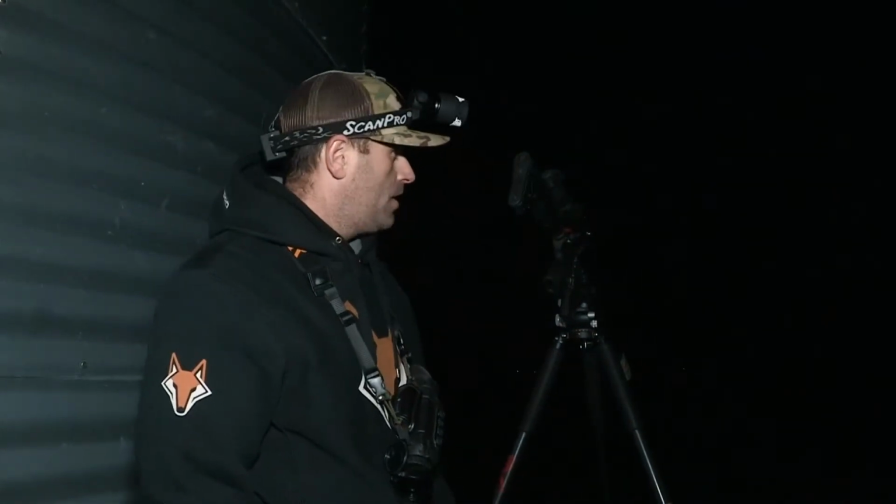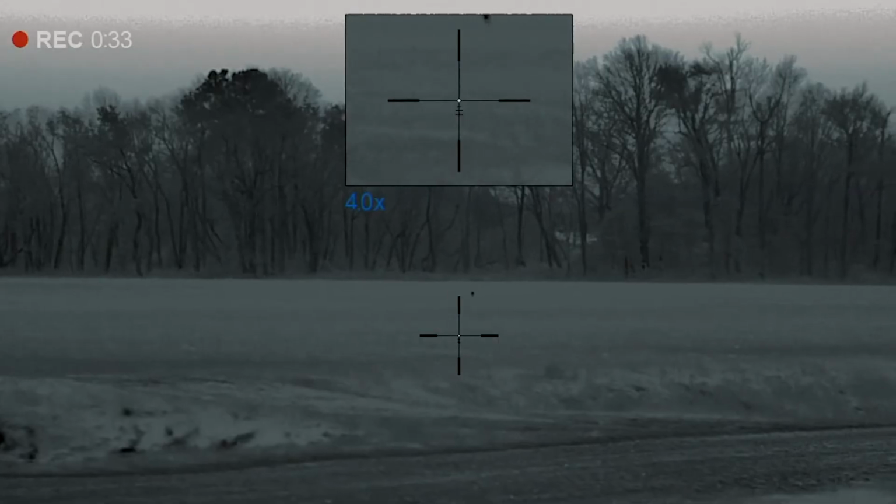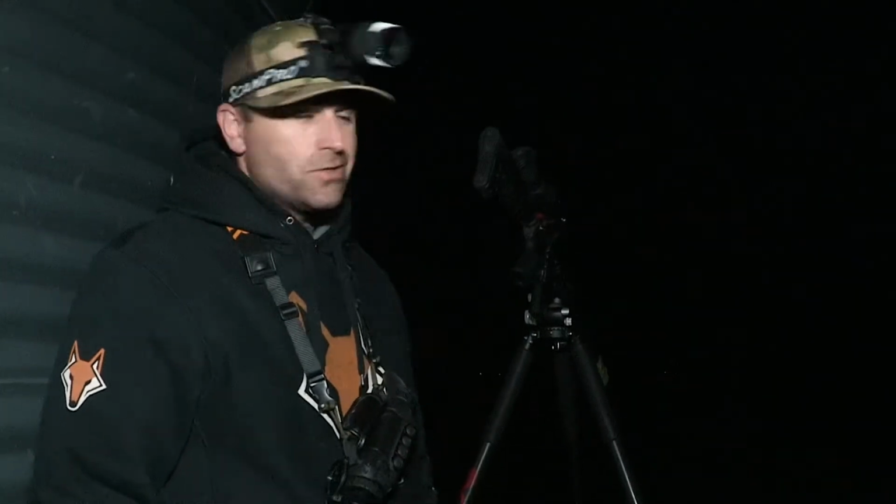As soon as Jeremy turned on that call, baby cottontail, that thing came leaping, bouncing the whole way in. He's probably about 80 yards or so. He stopped and Dustin said to go ahead and kill him. It was one of the neatest responses that I've ever seen. It was sprinting and leaping, just coming in on a string right to us.